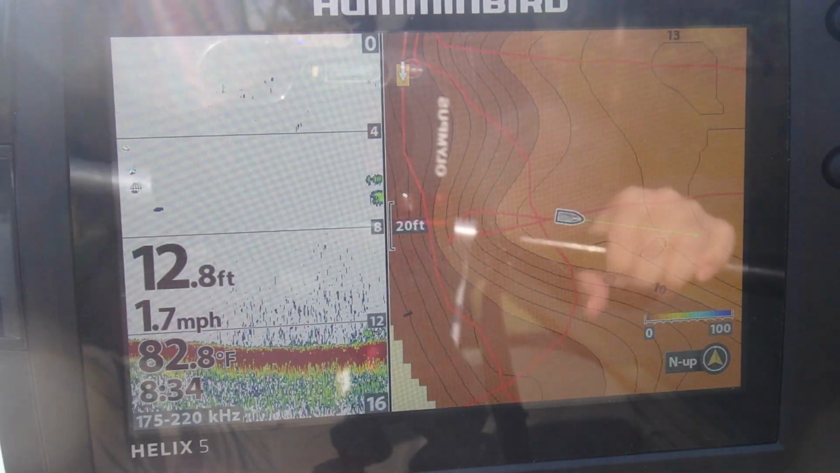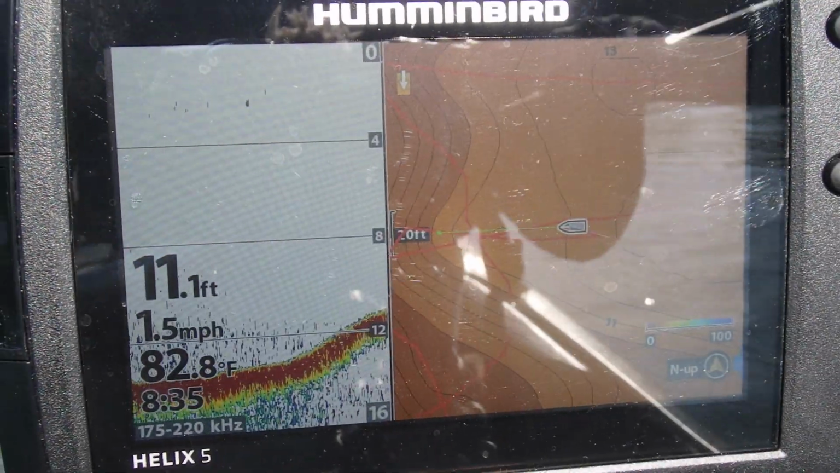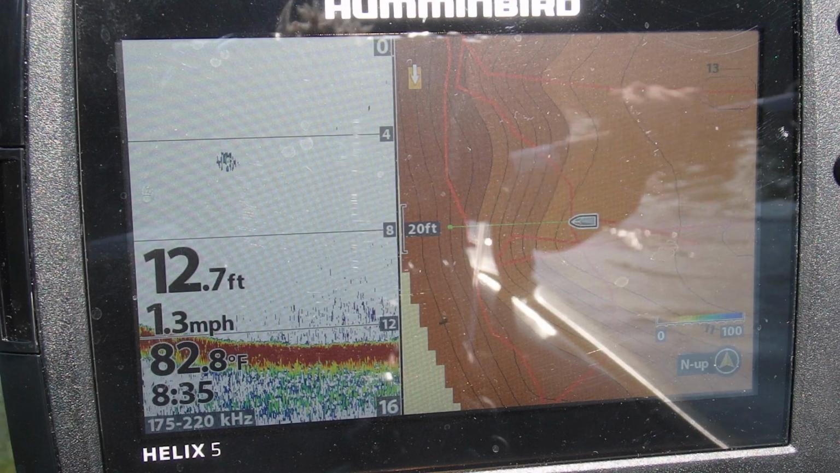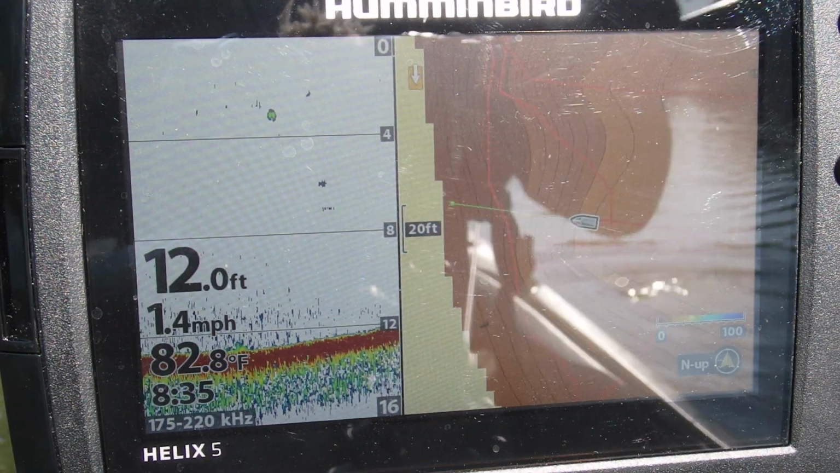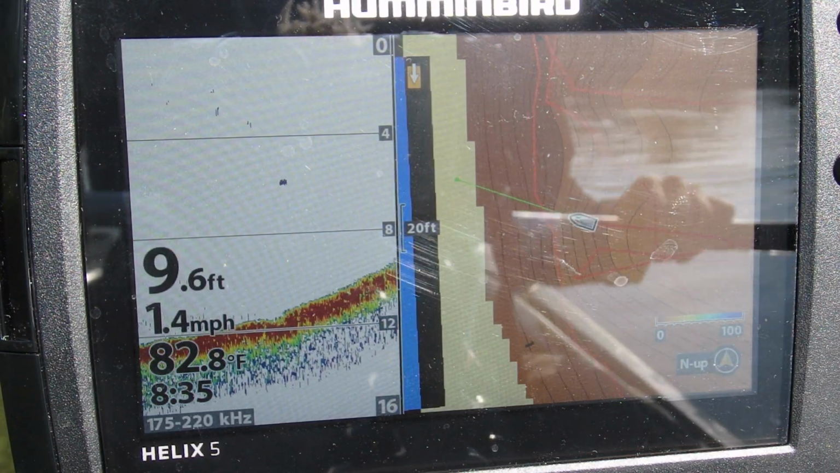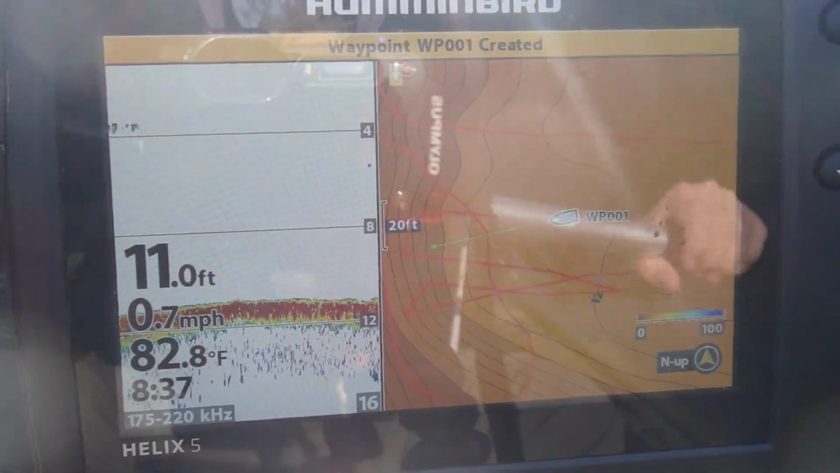Where was that hump? Out here. There we go. So apparently there isn't enough there to let the map draw that. That's disappointing because a small piece like that on a body of water like this with nothing can be significant. First waypoint in the unit.